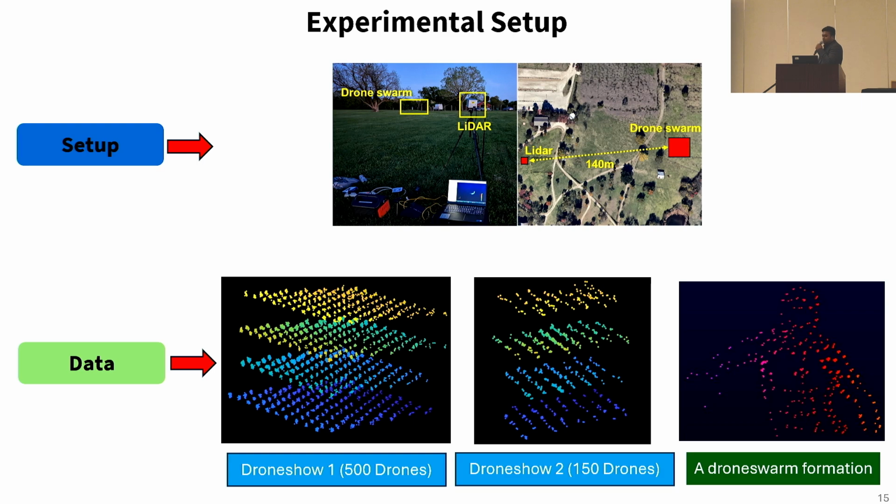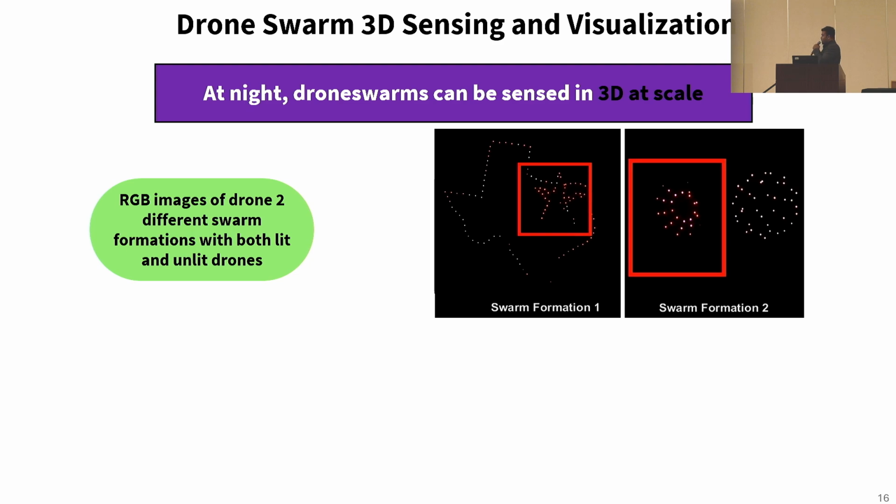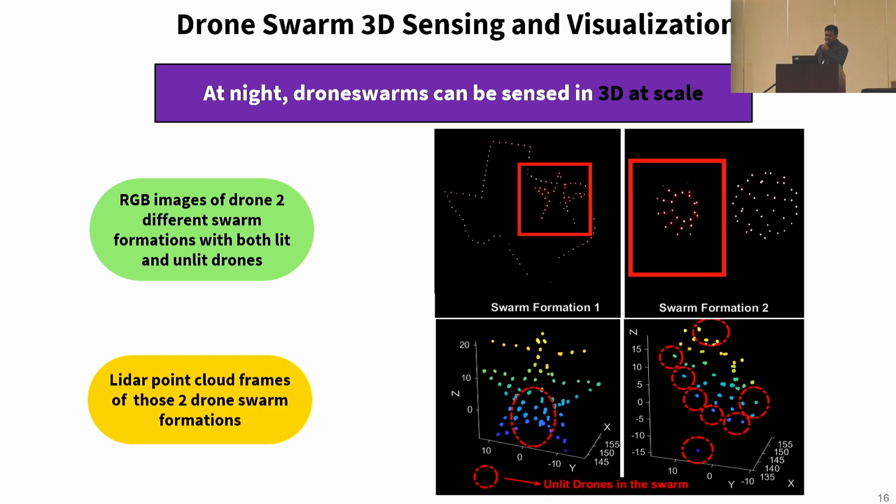And now I am going to show the results obtained from our system, both in terms of visualization and numerical metrics. Drone light shows consist of a large number of drones tightly packed and typically arranged in a variety of different formations, while also transitioning conveniently from one formation to another. So LiSwarm offers the exciting possibility of being able to sense every drone, including the unlit ones, in 3D within a large drone swarm. While the unlit drones are invisible in the RGB images at the top, those drones are clearly visible in the LiDAR point clouds at the bottom figures for the same formation with the same timestamp.